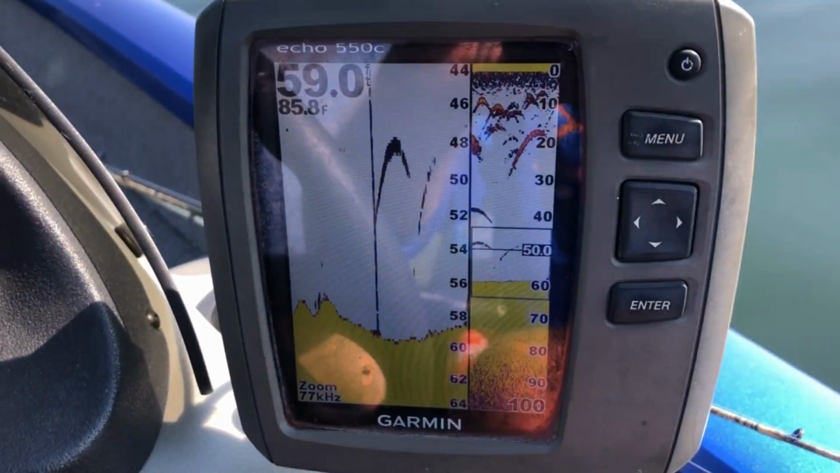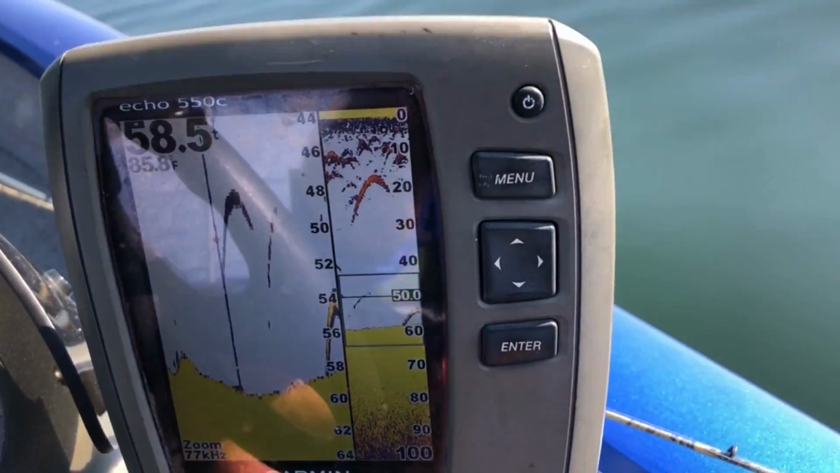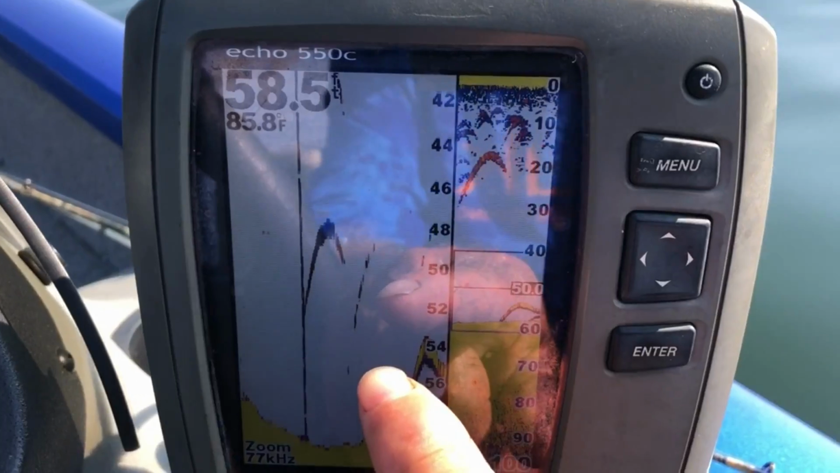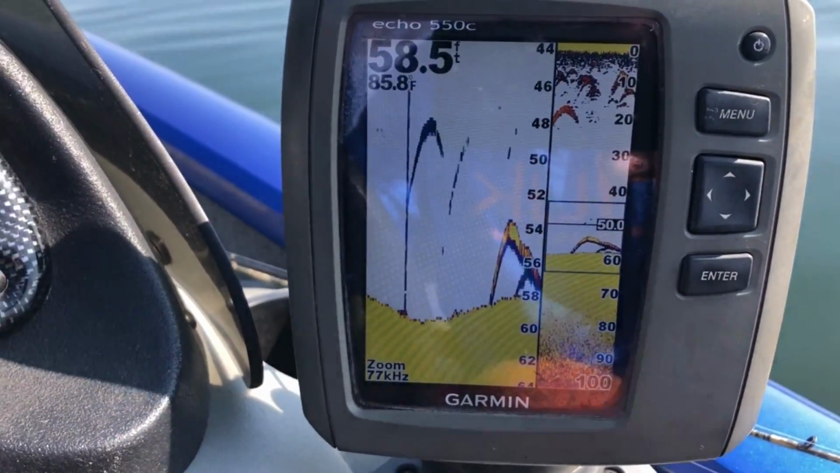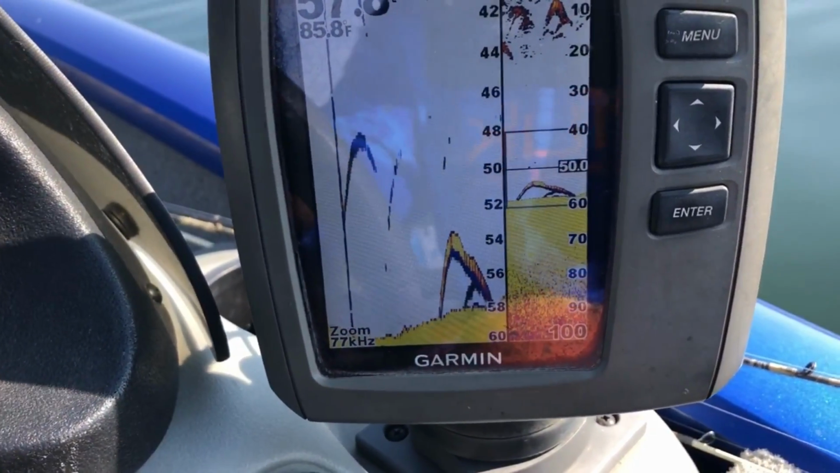And when I come in the morning, if I start marking any fish, if I see a couple fish like that, I'll stop and start fishing. See the fish coming up off the bottom right here? That's the fish coming up off the bottom. That's a striper. Them stripers laying down there on that bottom in about 56 foot of water right on the bottom.